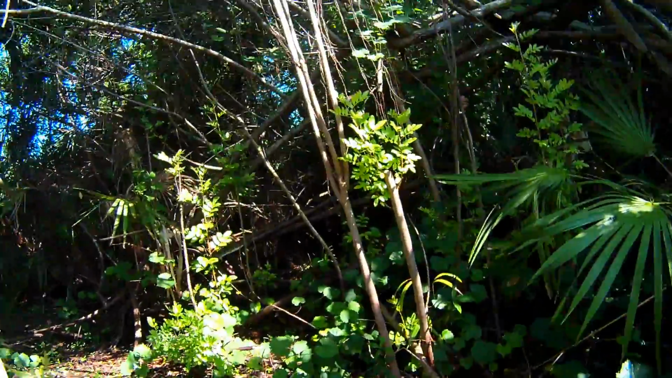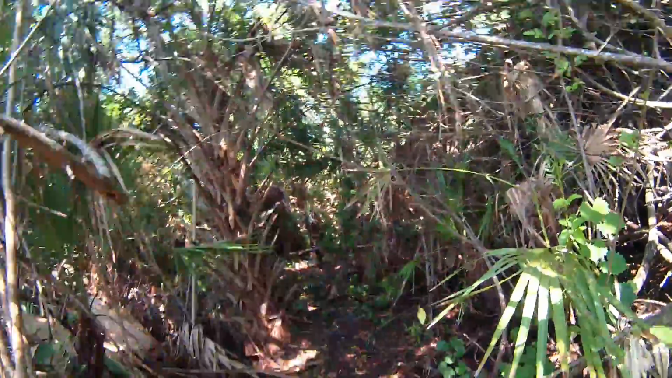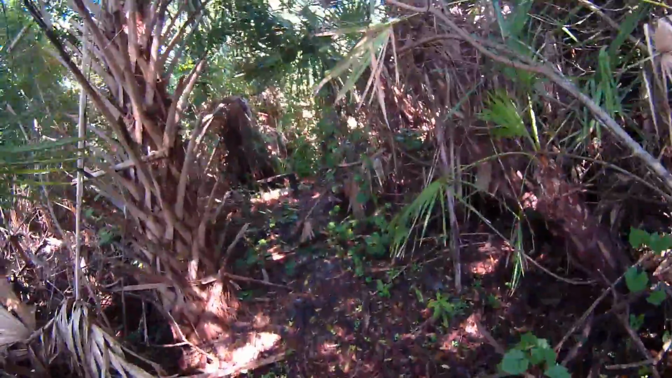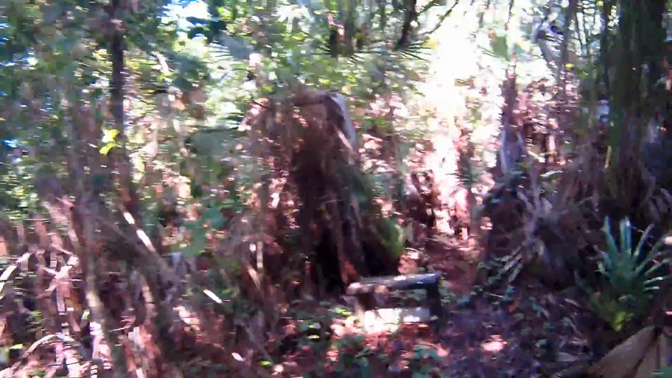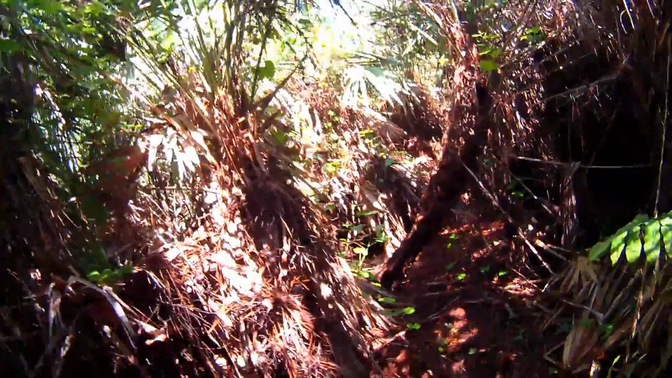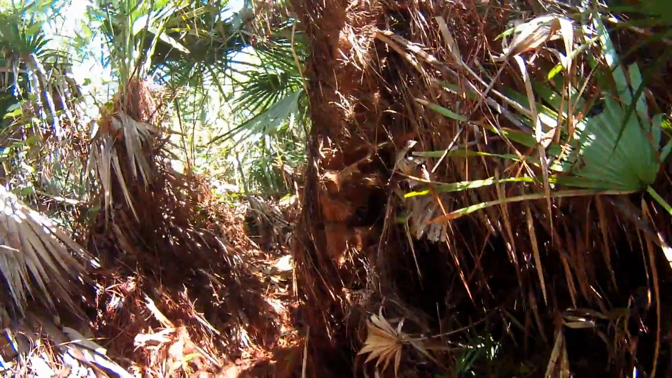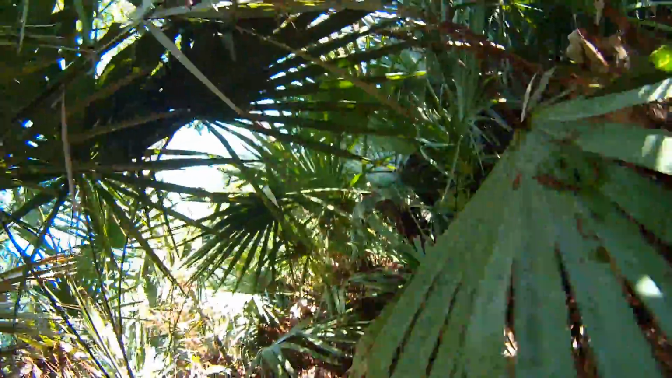You can see this big old pine tree that's been ripped to shreds by animals digging out termites and ants. A feral cat that lives in this environment has got a tough road to hoe with all the other animals around. Not to mention all the disease and insects that would prey upon it.